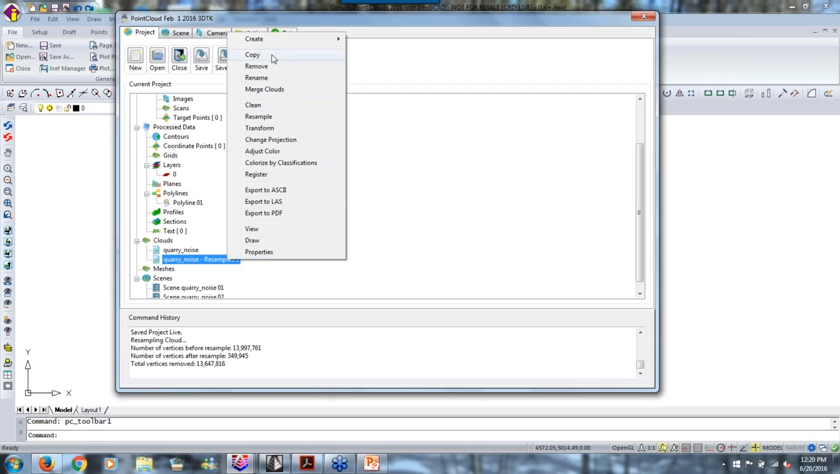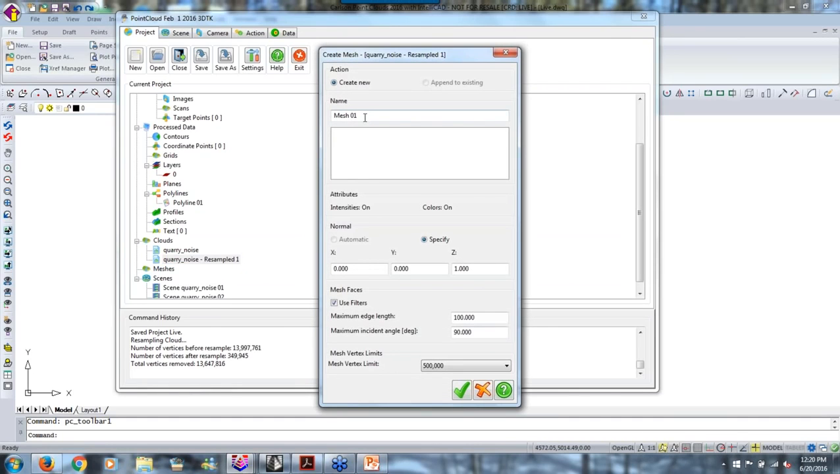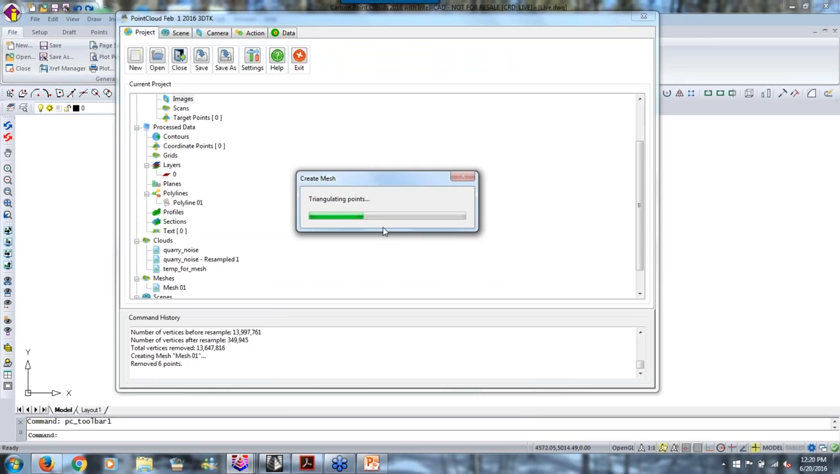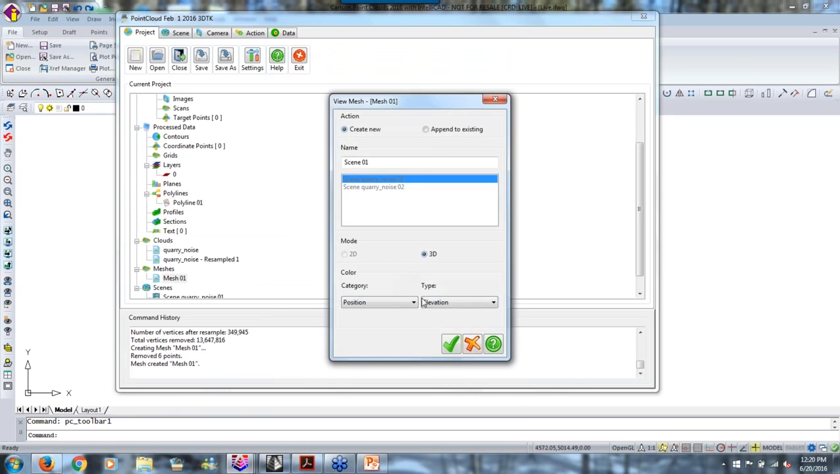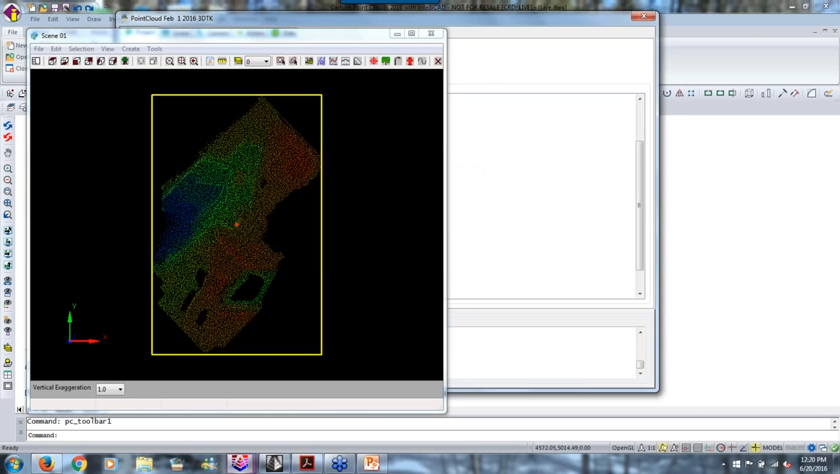So I right click now and I say create a mesh. So I need to create a mesh. We're going to call it mesh 1. We're going to take the defaults, and it's basically a tin in the point cloud software. Okay, so then it lists it. Here's the mesh. If I double click on this mesh, I'll show you very quickly. We'll go position elevation again. And here's the mesh. Now we bring it up, and there it is.